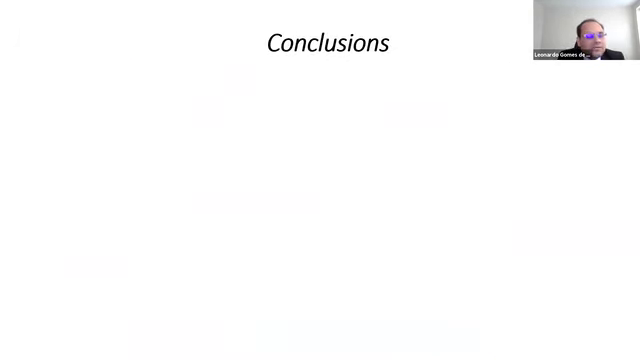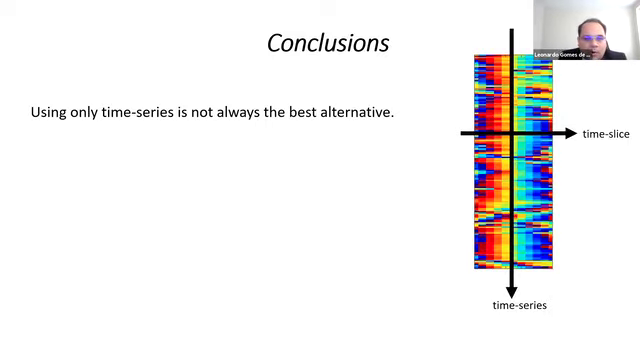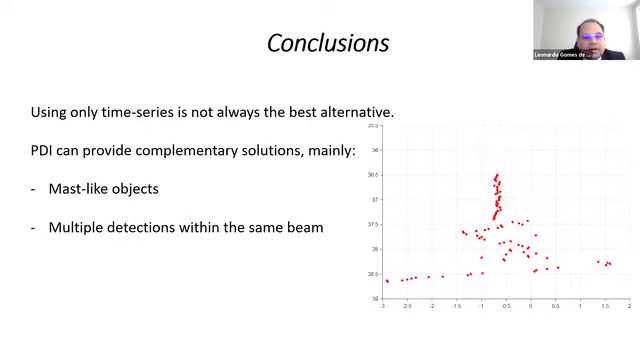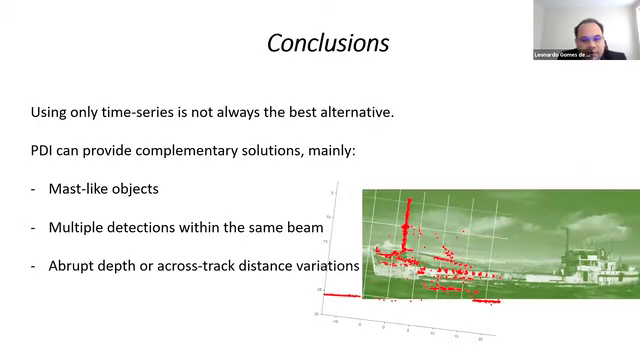Well, the examples that I have shown lead us to some conclusions, and I will just highlight a few of them. The first one is that using only time series is not always the best alternative. PDI can provide complementary solutions, mainly in the presence of mast-like objects, in situations where multiple detections occur within the same beam, or where the shape of the object results in abrupt depth or cross track distance variation between consecutive beams.